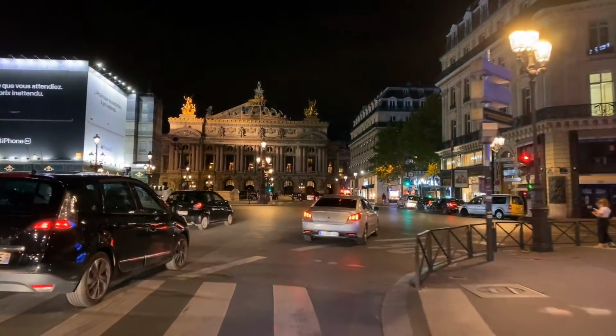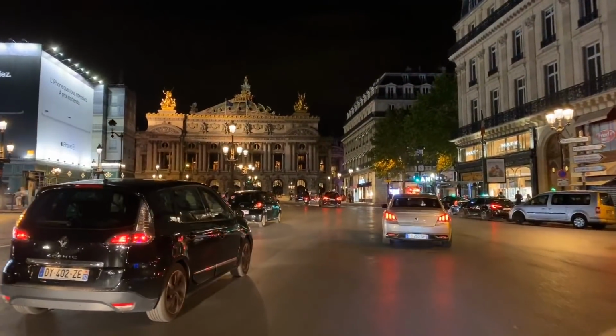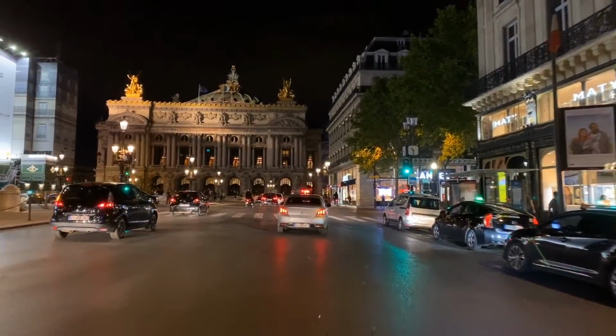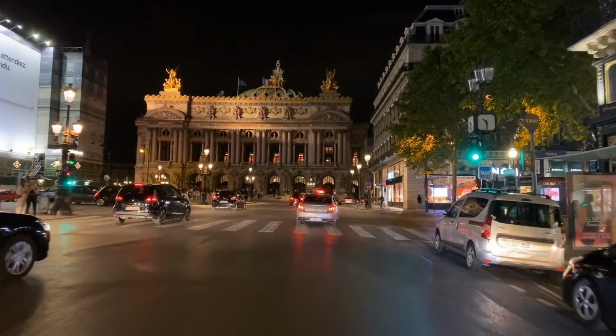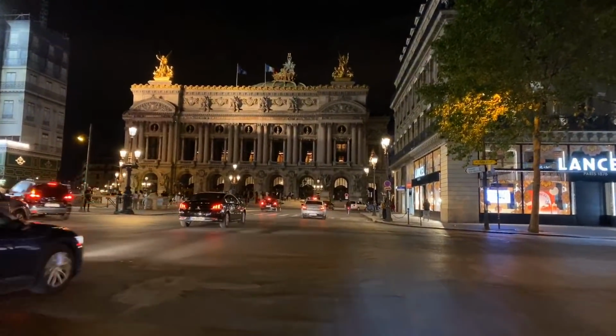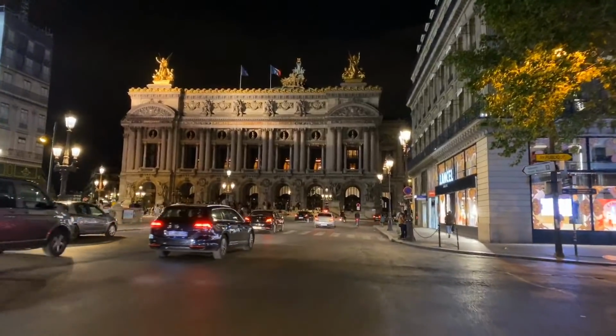Now, interestingly, even the Opera House isn't lit up quite as much as usual. Interesting. Still a lot of people out there, though, listening to music.